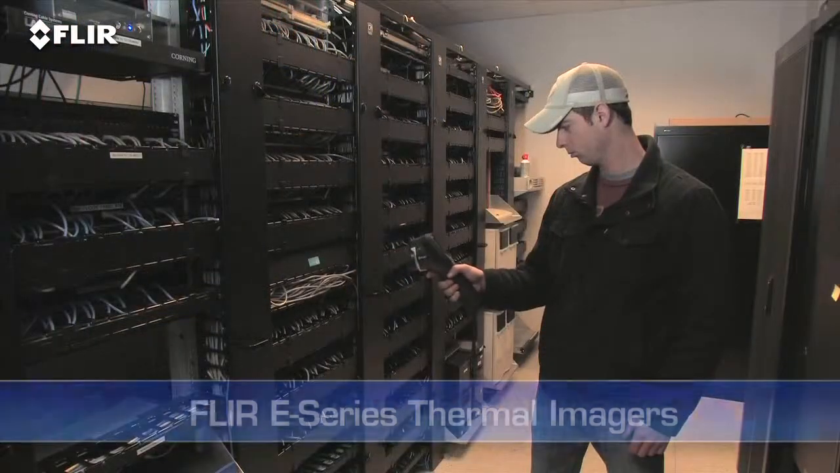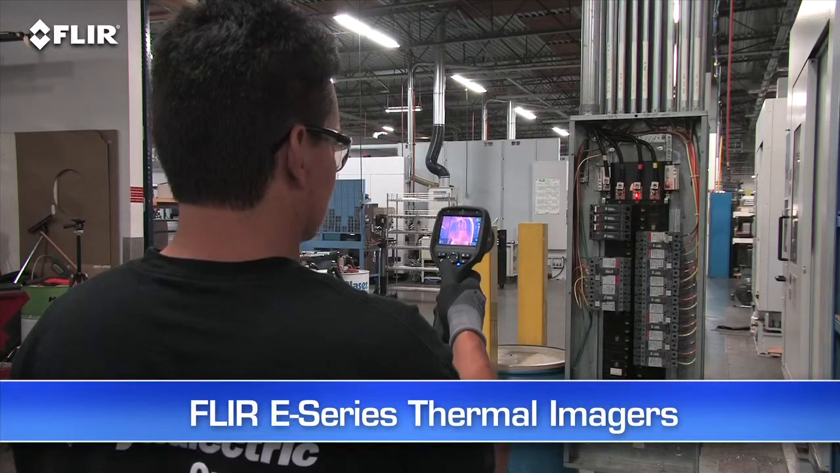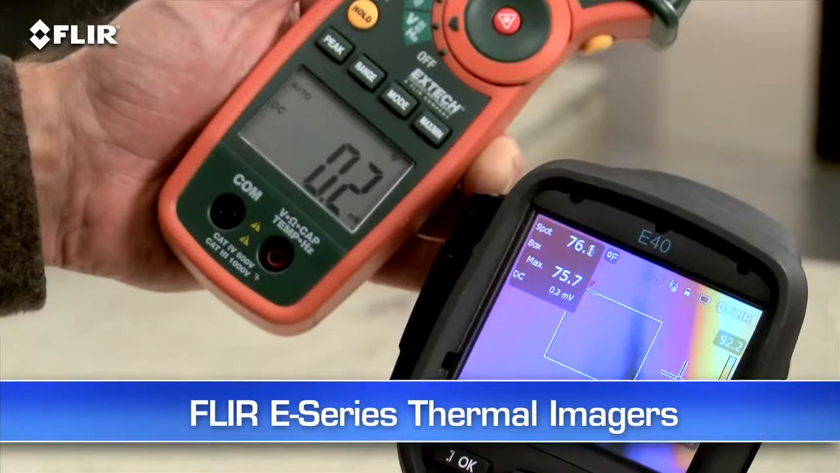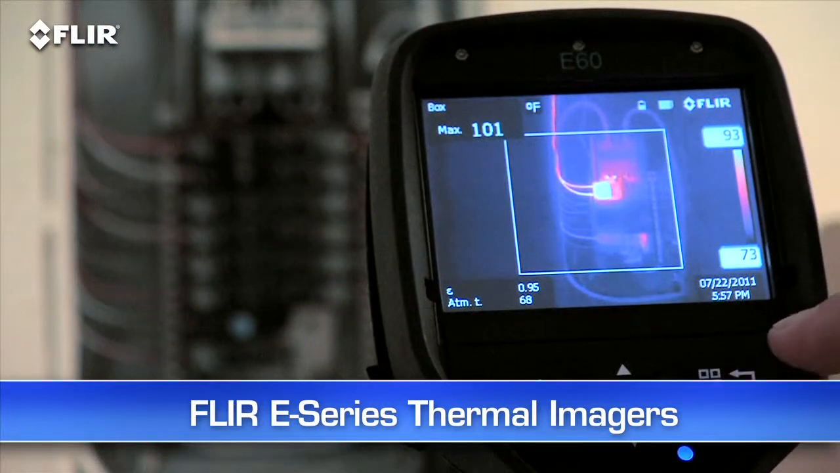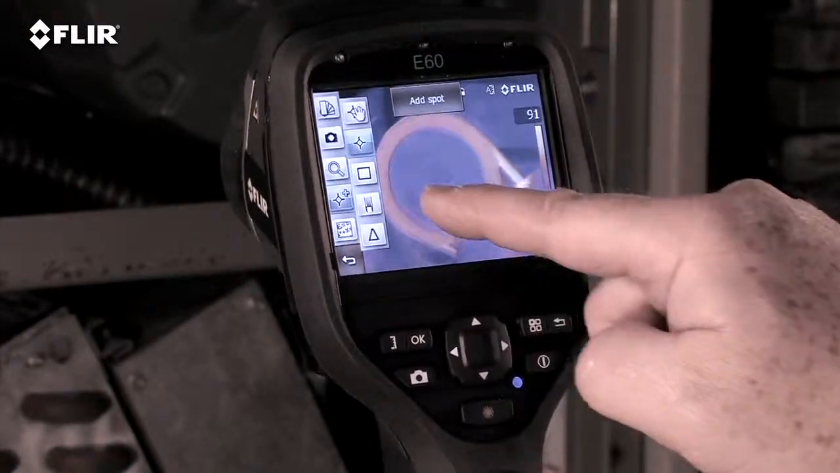Now, if you're going to be using your camera to do more frequent inspections and reports, and you need reference photos to go along with your thermal images, check out FLIR's E-Series. They have a ton of productivity features that can really help you breeze through inspections, like Wi-Fi and Bluetooth communication, more measurement tools, and higher resolution and temperature range options. E-Series definitely offers the best imagery and price-to-performance value in their class, so be sure to look at E-Series before you make your decision.